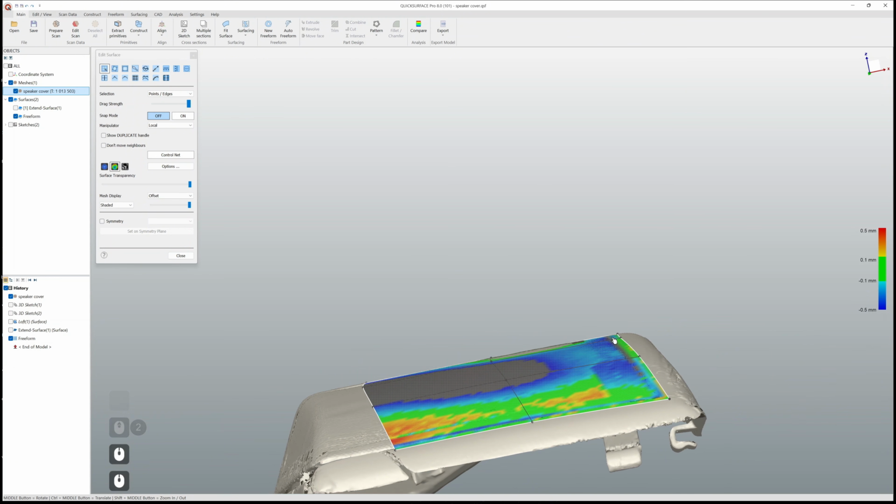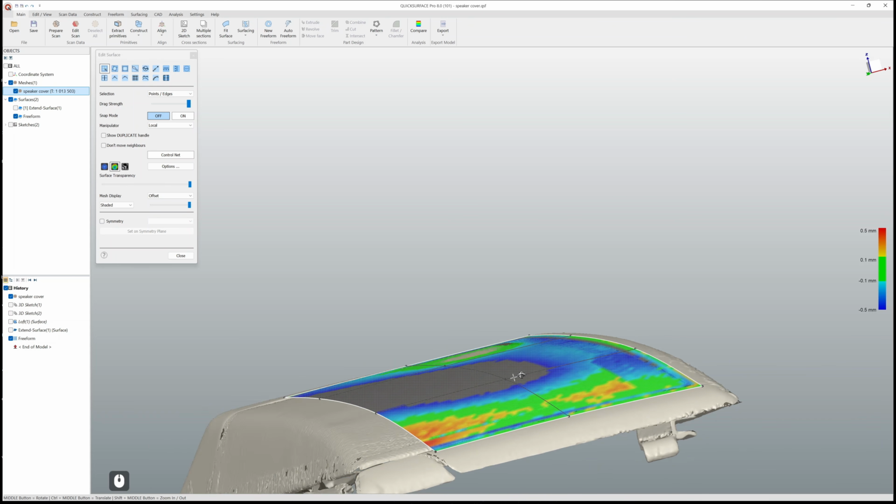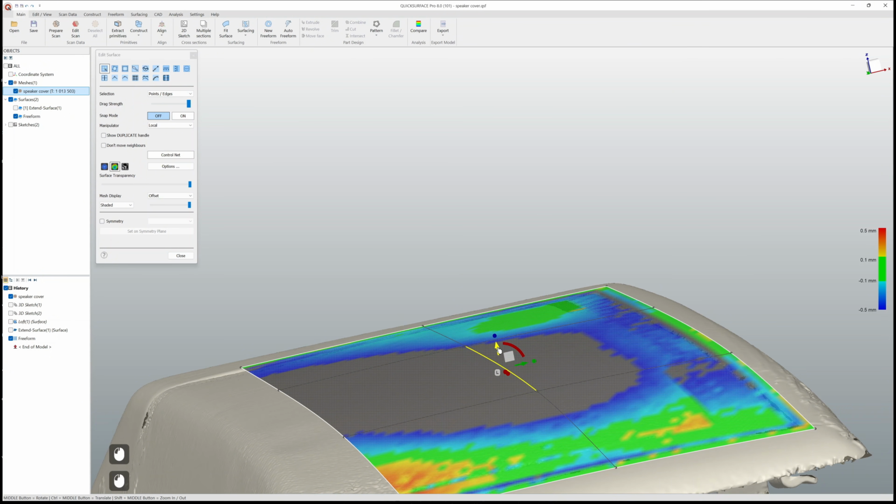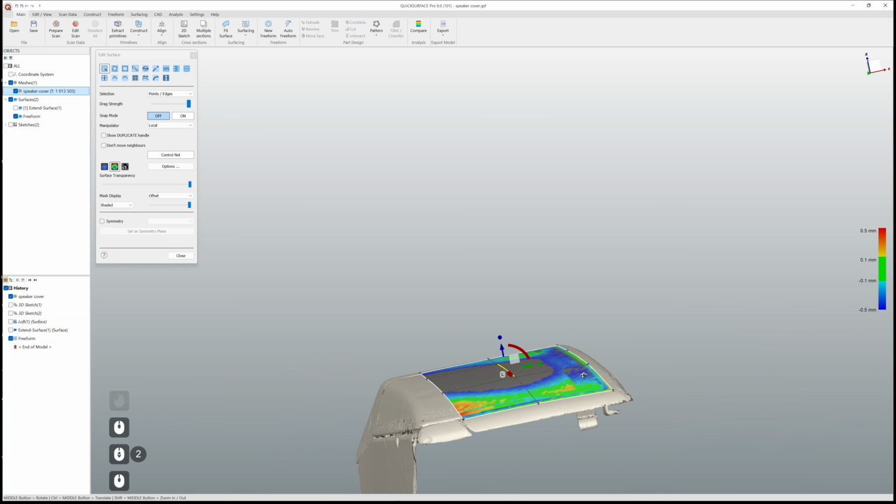Okay, so by this I ensured that it's more or less flat at the moment. To make it more curved, what I need to do is simply use this edge and pull it up slightly to have it curved in all directions right now.